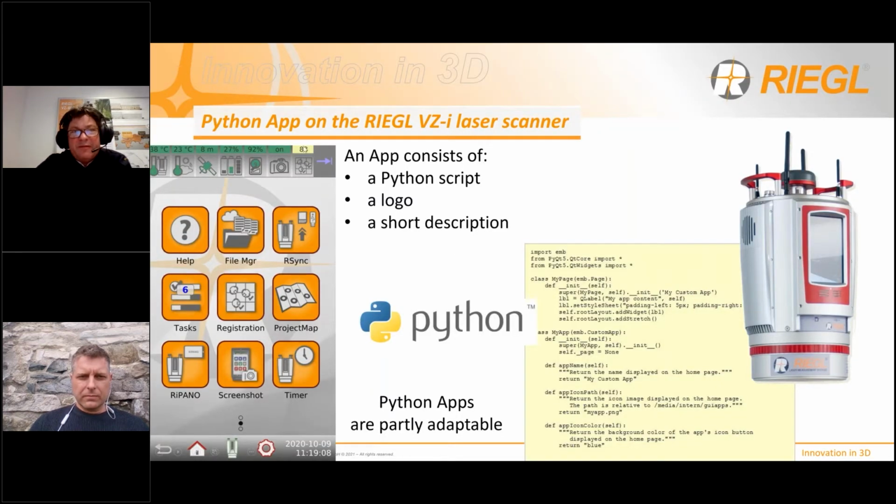A specialty of our VCI laser scanners is that we allow the customer to write their own apps. It's a Python app, and so you need a Python script, a logo, what you can see on the screen, and a short description. So we can upload these small apps into the scanner. There are some standard apps which you cannot adapt, but you can also modify the apps by yourself.